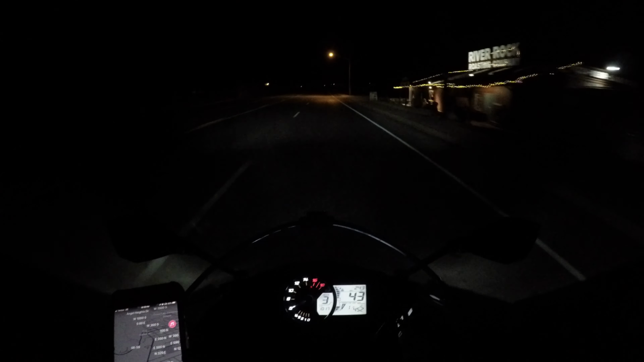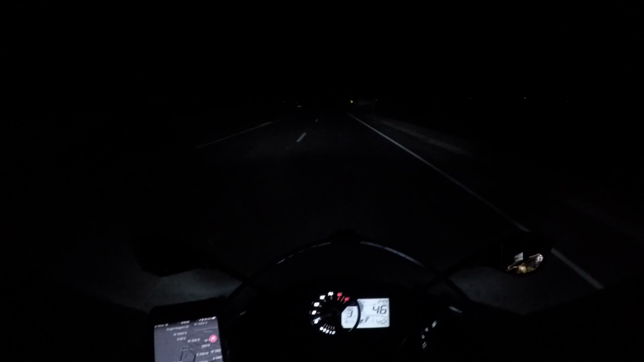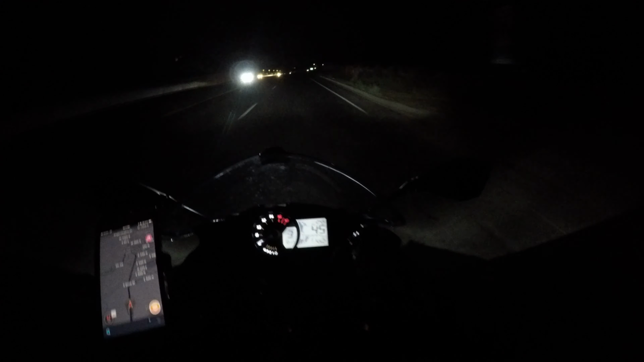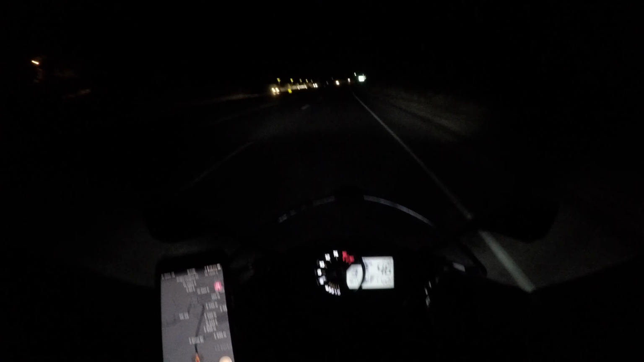Problem is, this is southern Utah. This isn't like LA or New York or Vegas or Phoenix, you know. This isn't one of those big cities where everybody and their sister uses the Waze app. I'm probably one of like a couple dozen, if that, in this area.